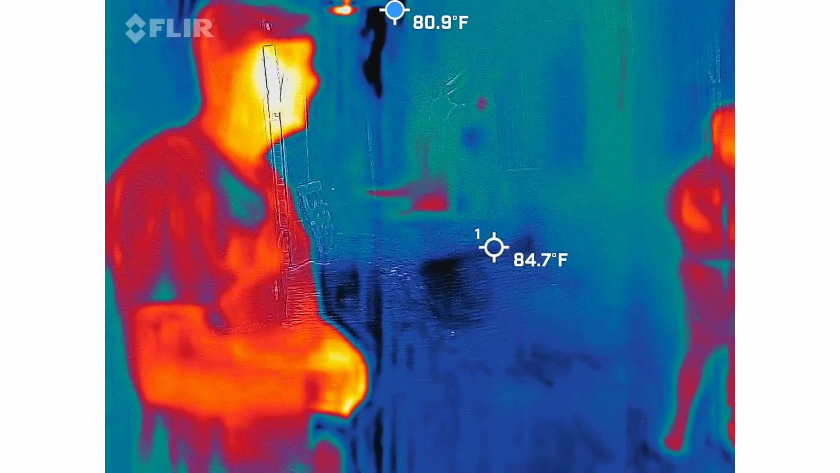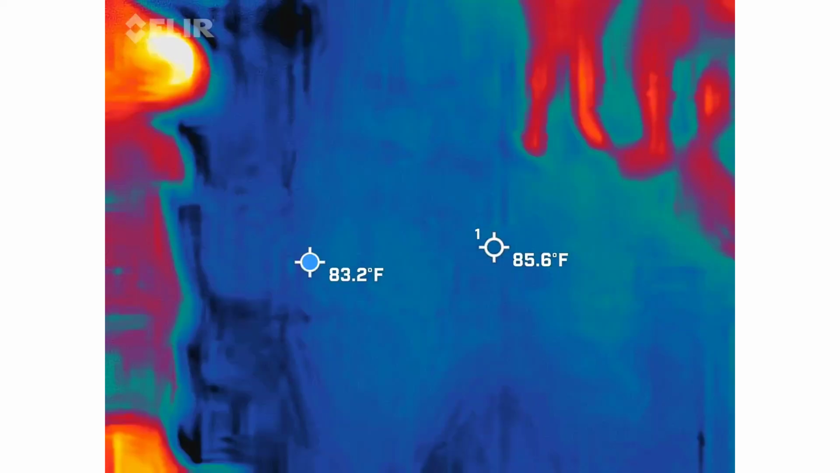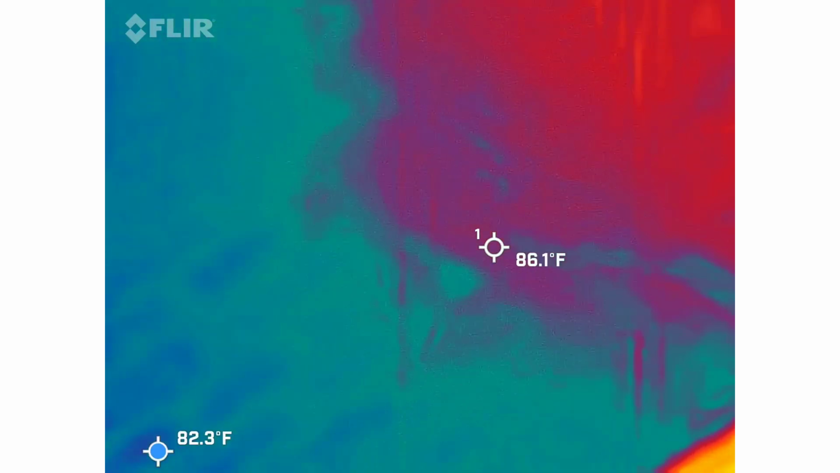All right, so we're going to stop filming as we exit the alley, just because we're going to be cutting through a neighborhood to get to the next alley. We don't record cars or houses, so kind of keep that in mind. All right, let's head up to the next alley.